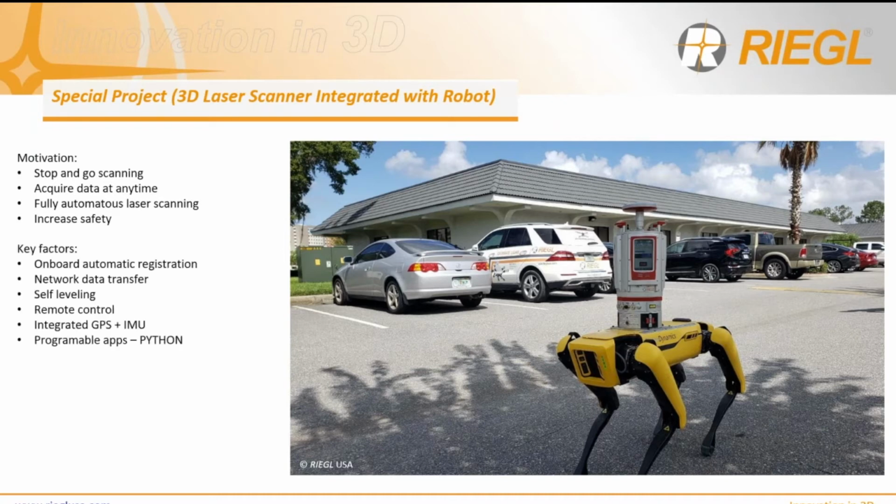Some of the key factors to really make this work are that you have to have both parts. You have to have the robot that operates and is controlled remotely. More importantly, you have to have a scanner with all the functionalities such as onboard registration. We want people to collect the data, register it automatically, and then transfer it onto a network, whether it's a NAS drive or an Amazon cloud, so that other people can access it remotely.